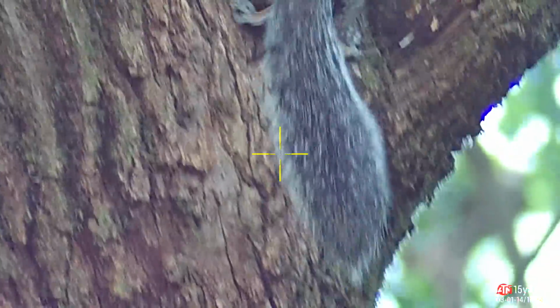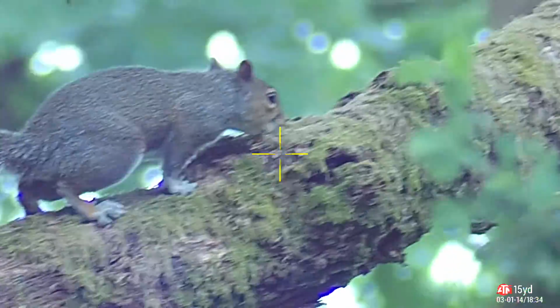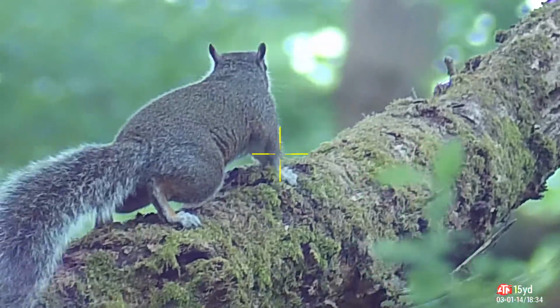Okay, so that one didn't want to settle on the feeder, but it's not long before the next squirrel comes down for a chew on Steve's nuts.